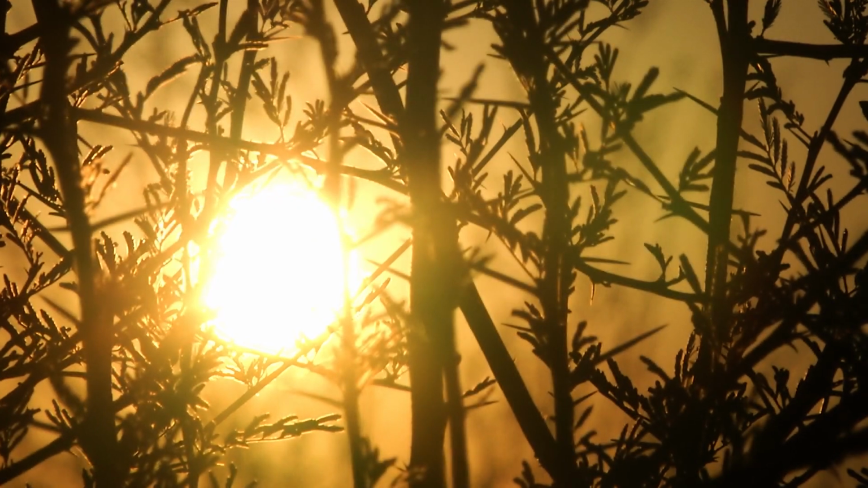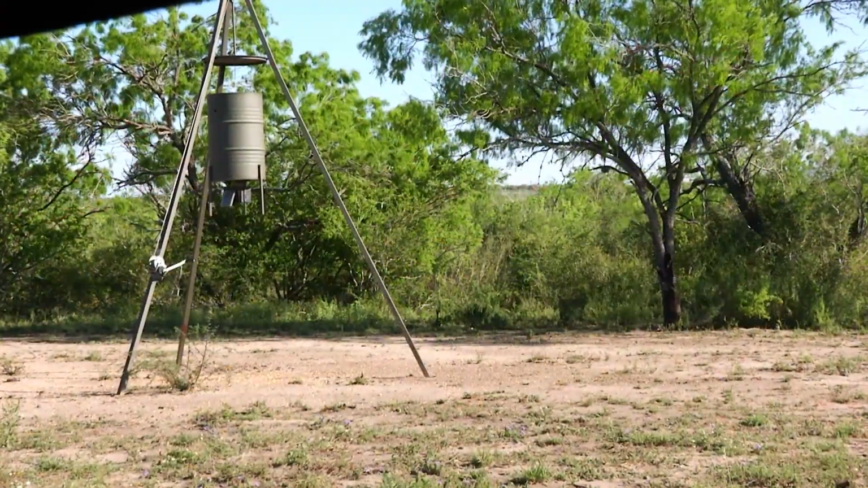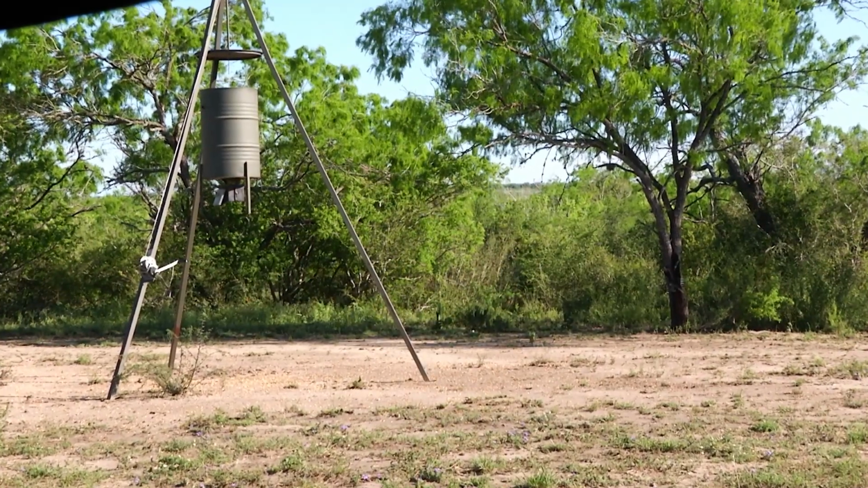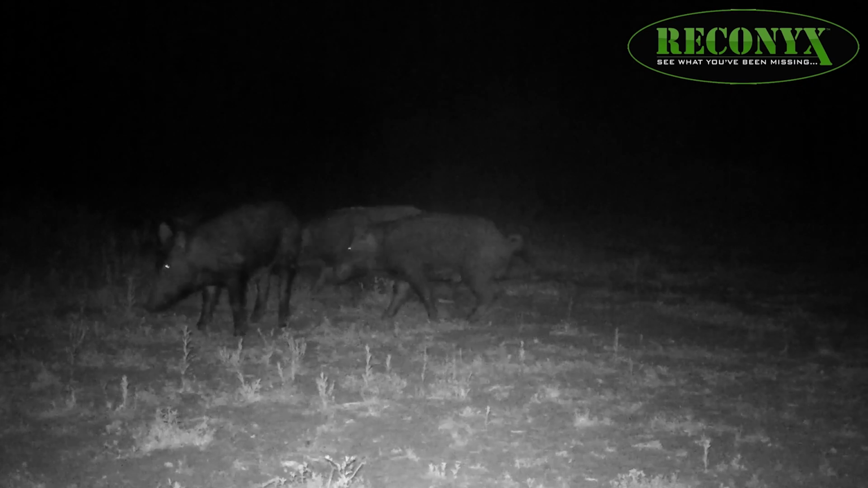All right, it's about the middle of April right now, and it's starting to get hot. And everything is so beautiful green. The flowers are out. The mesquite are absolutely beautiful. And this spot is covered up in hogs. So we're going to stay put until well after dark, see if we can get one on the ground.